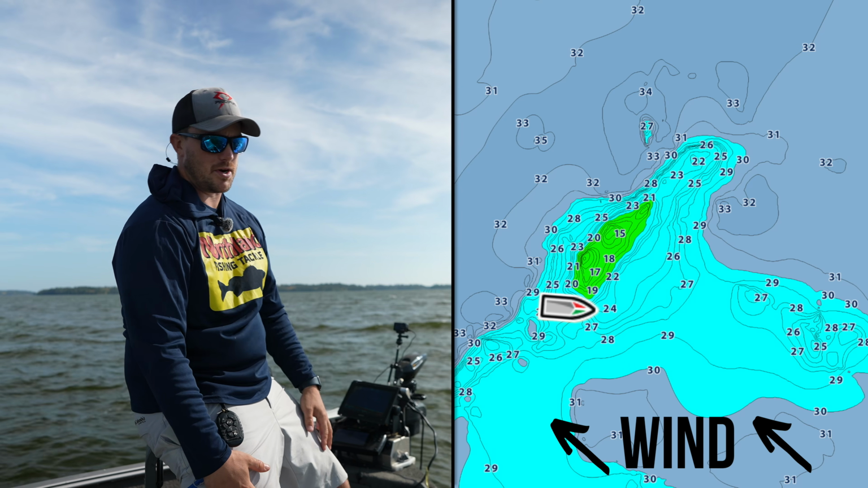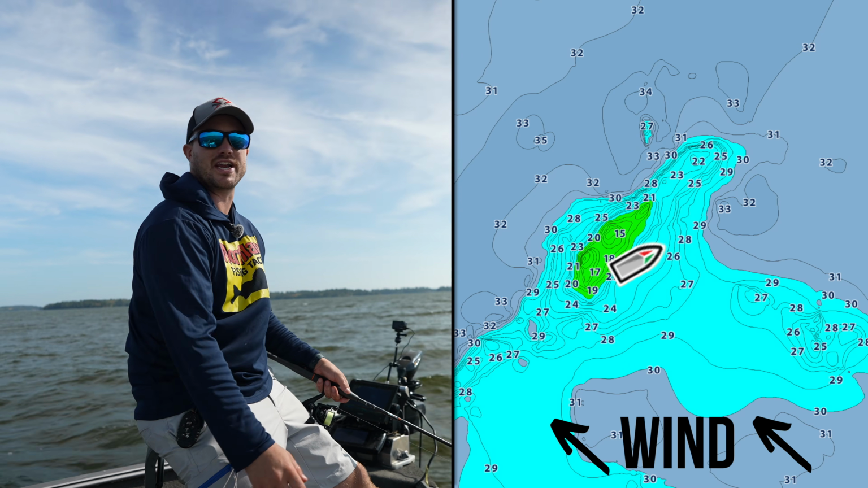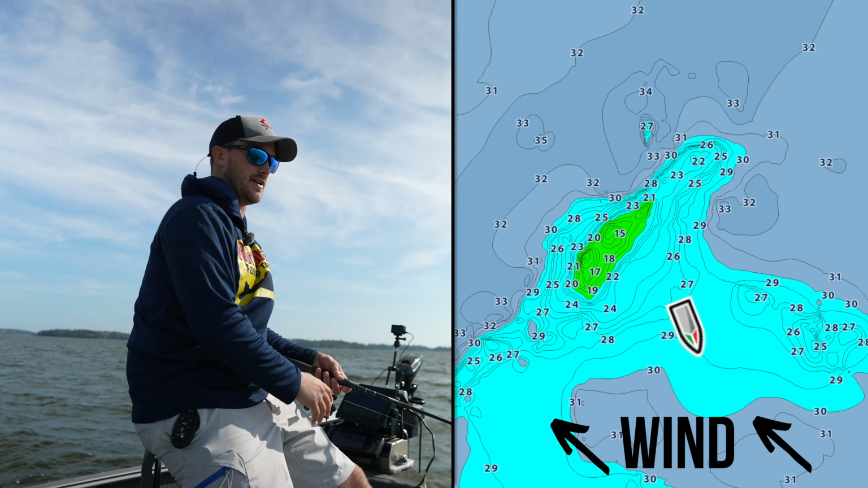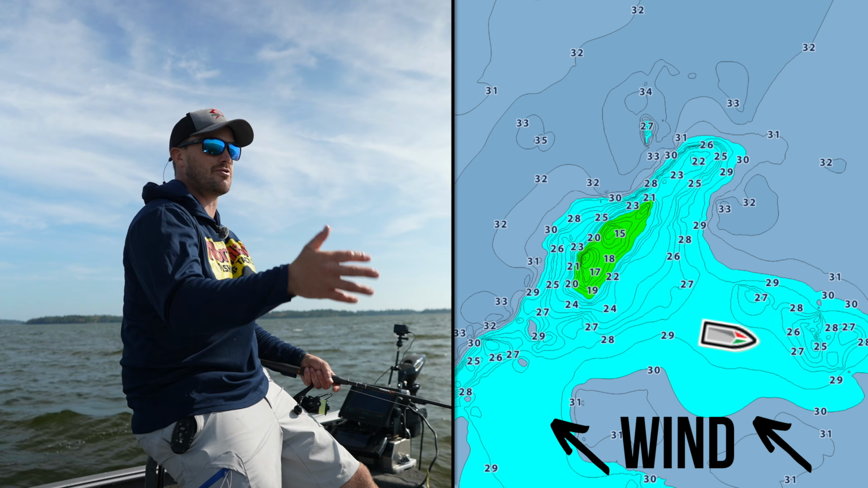But like I said, just working over this flat. I don't need to be as particular. As I get closer to that hump, I'll get more particular about trying to hit the high percentage area these fish are gonna be. But for now, there's not necessarily a rhyme or reason. Just kind of working back and forth in a little bit of a shallow S and trying to get my bait in front of as many fish. If I need to reposition, I'll reposition.